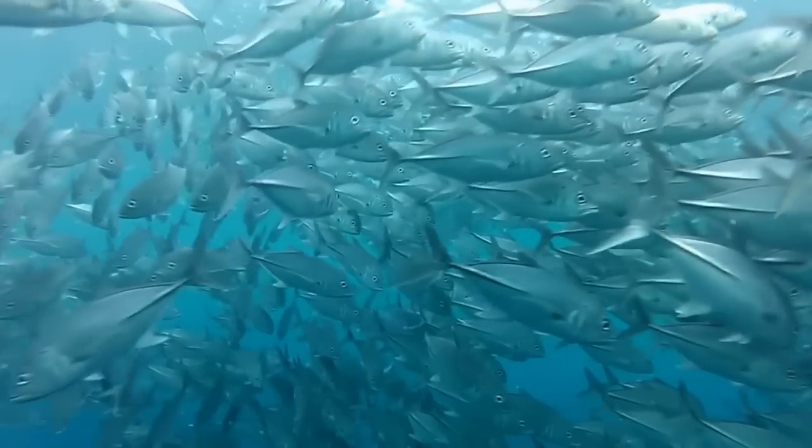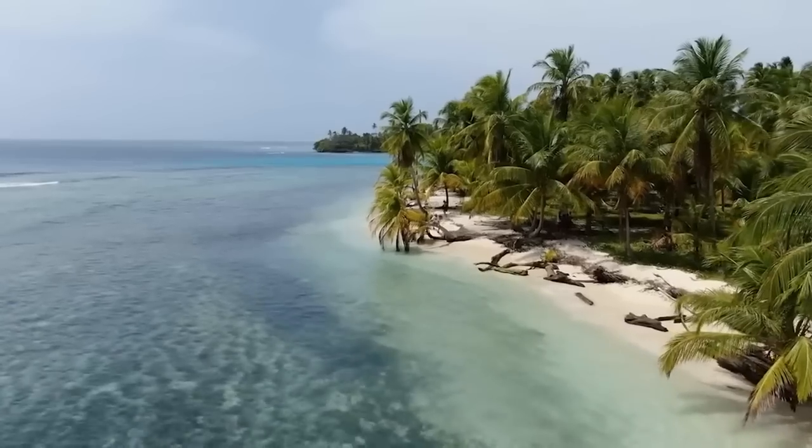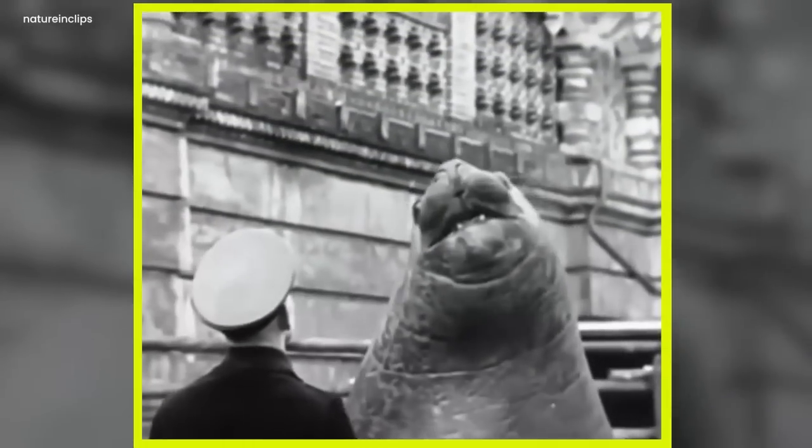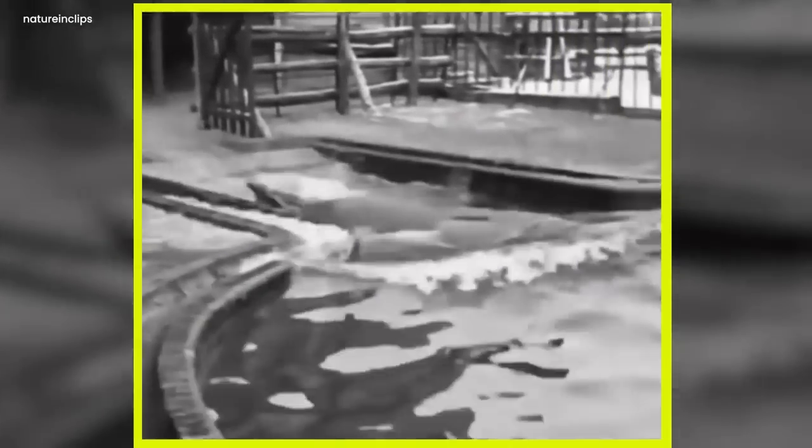Roland keeps his head out of the water as the man feeds him food, which is most likely to be a fish. The man moves Roland to another location. Roland gets into the water and swims for a little while. The man calls him out to feed him.